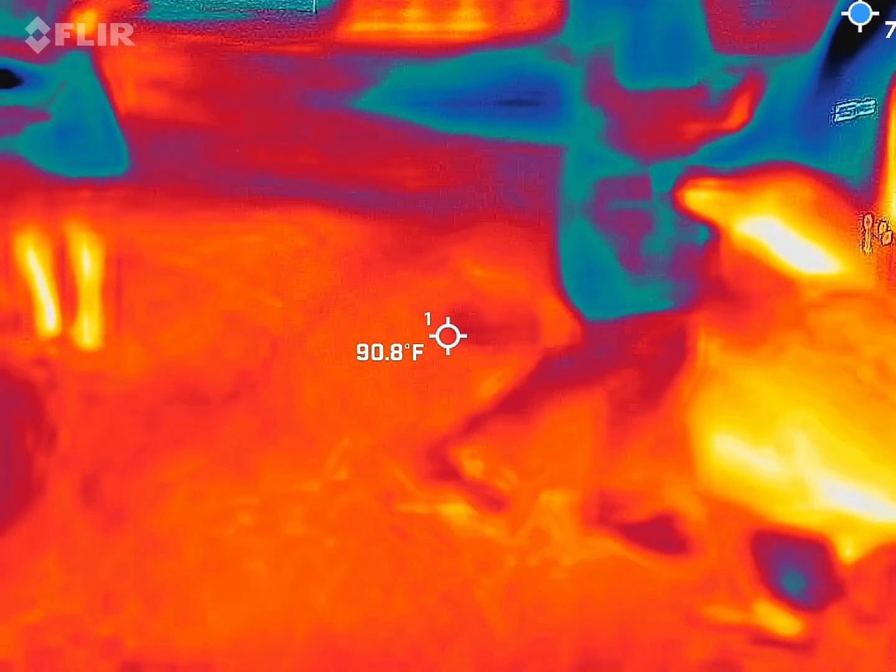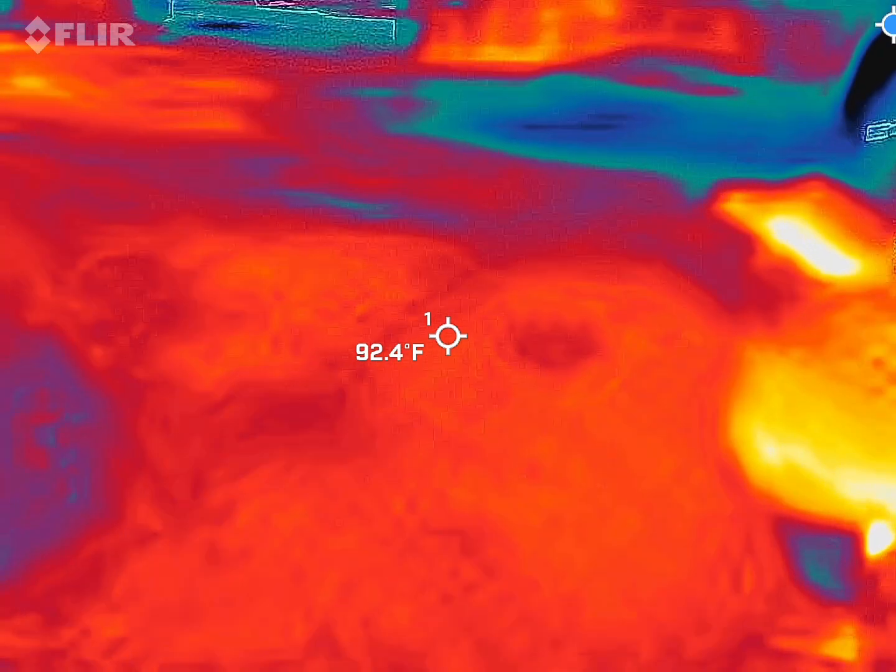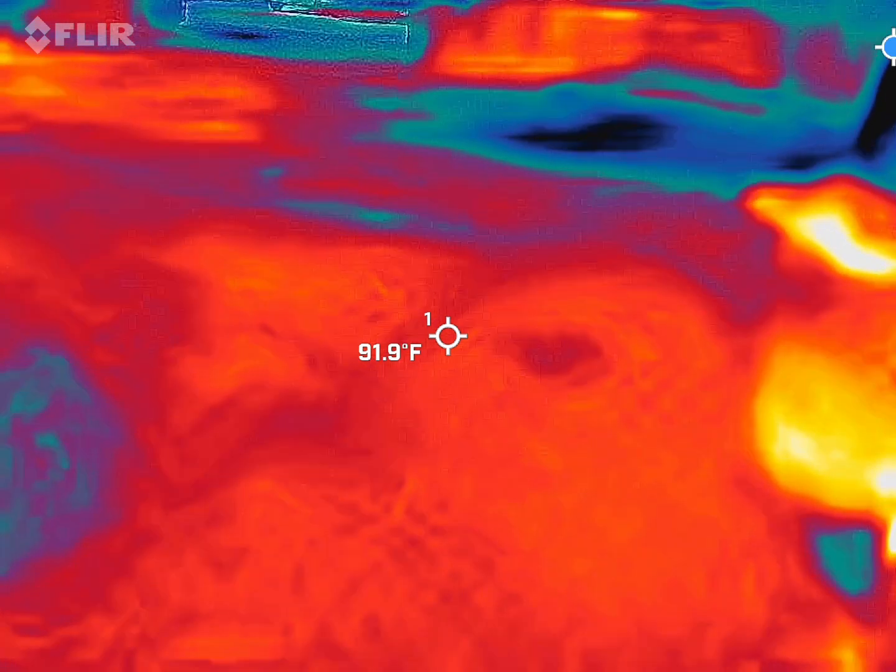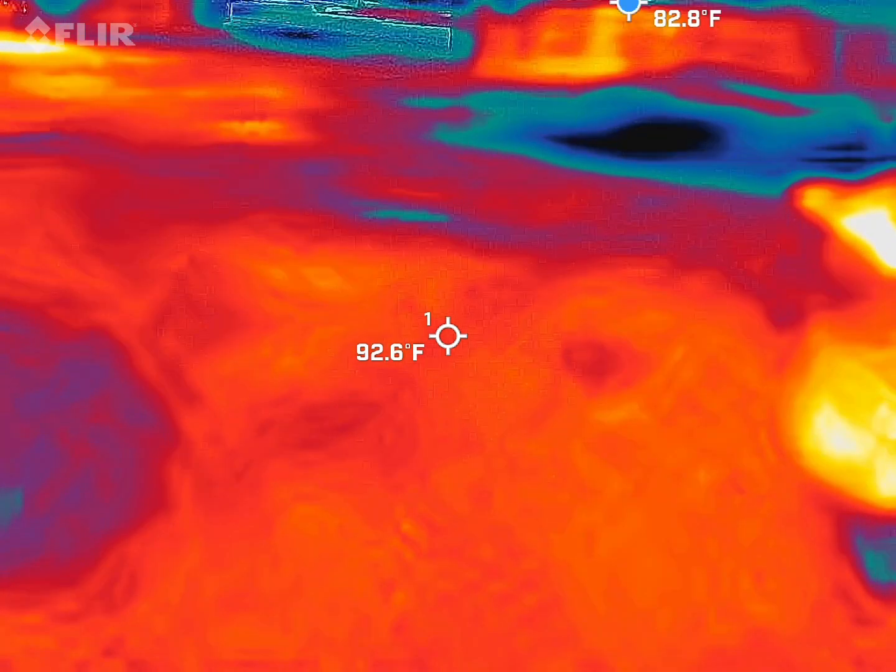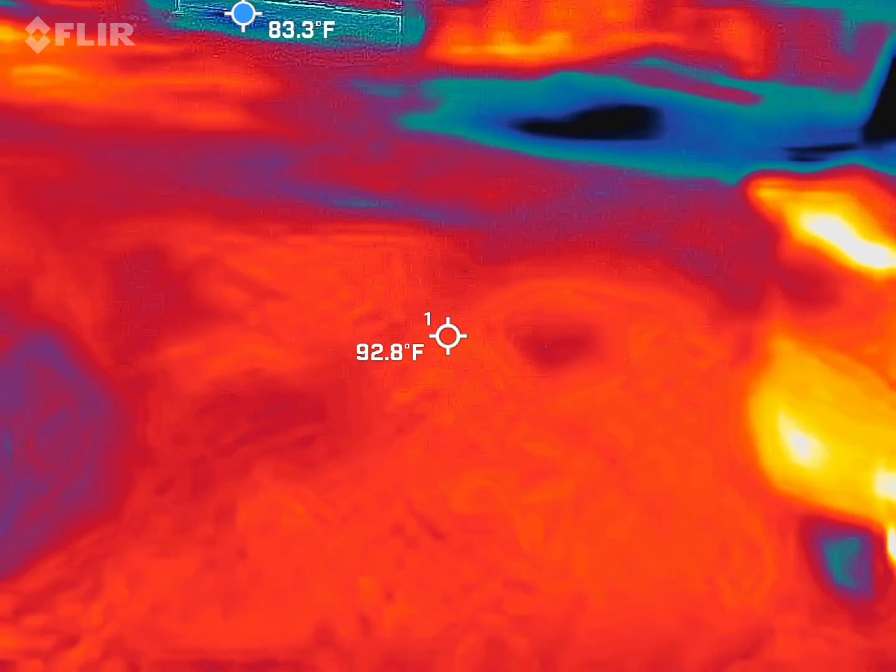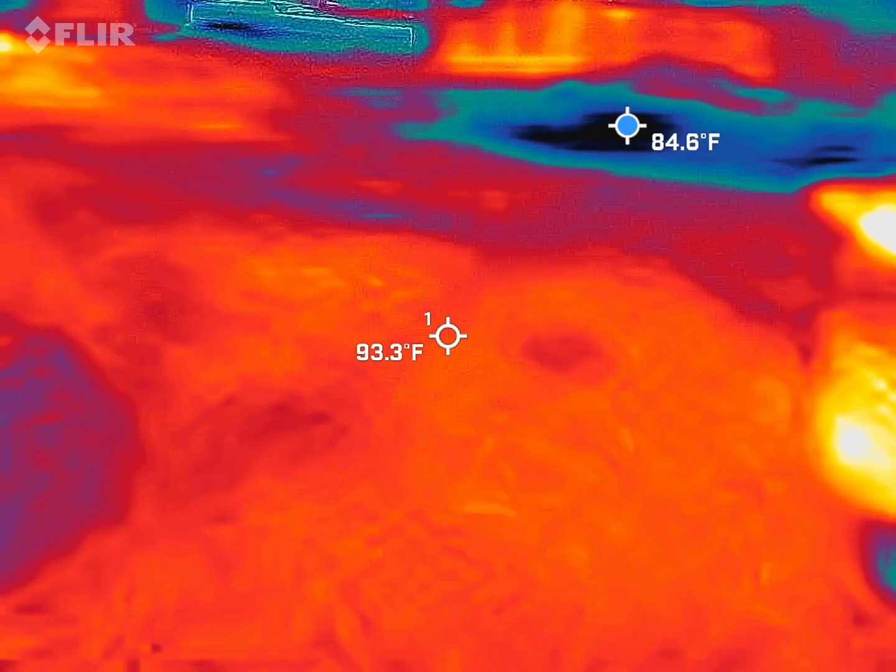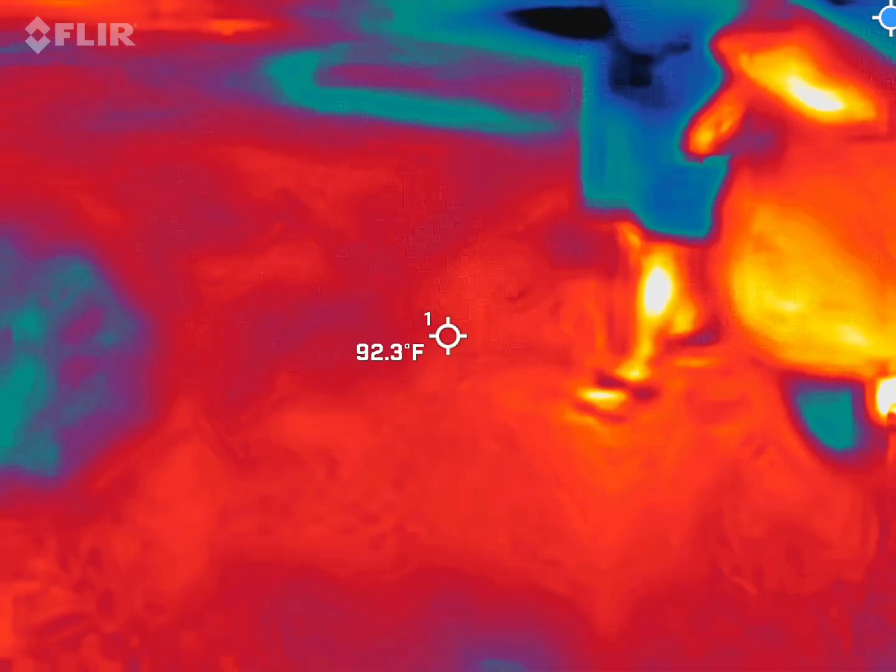Eliza, or whoever's standing next to me, just move your left arm for us.